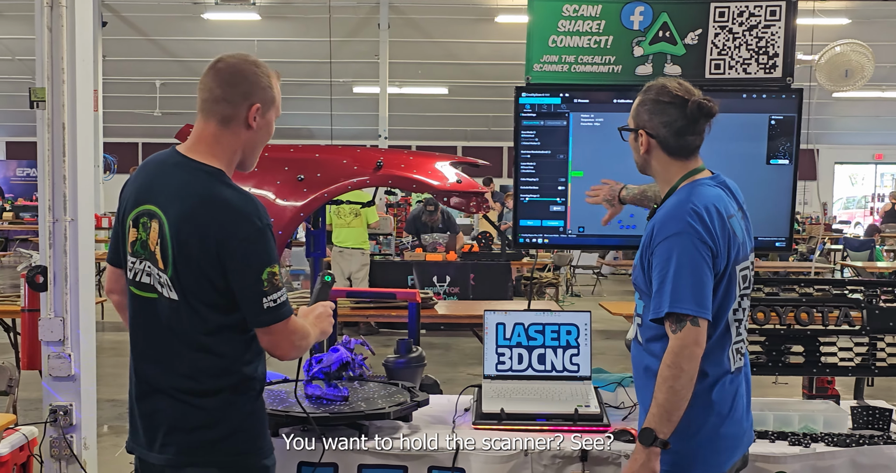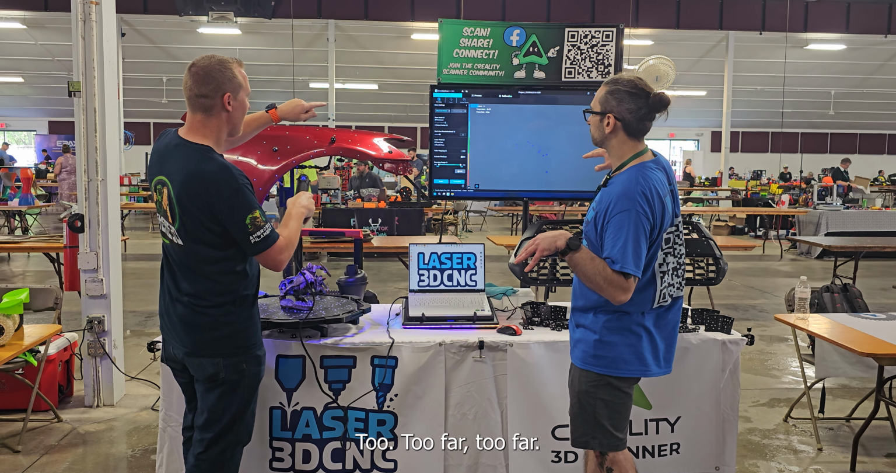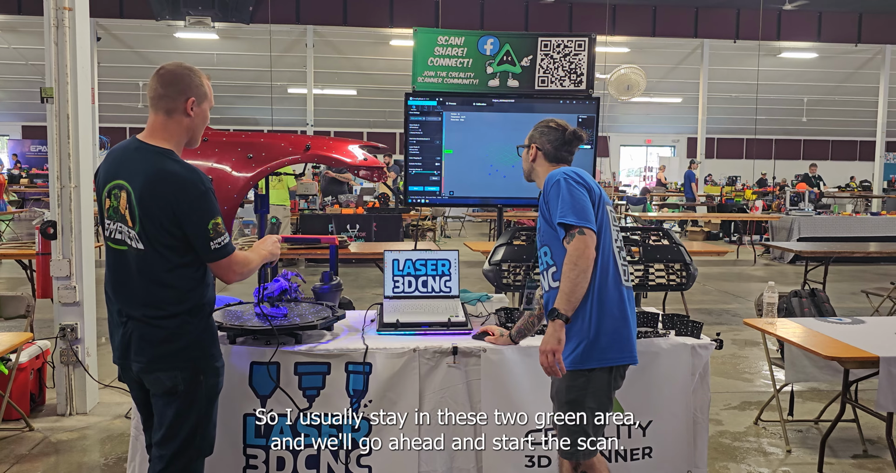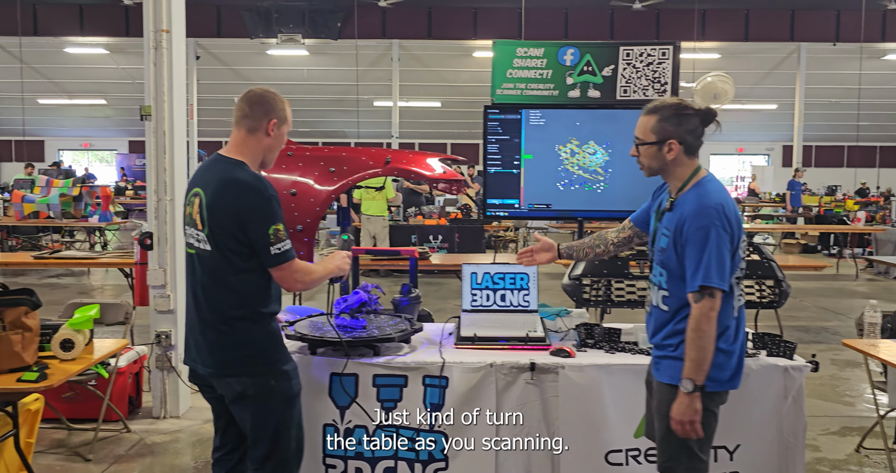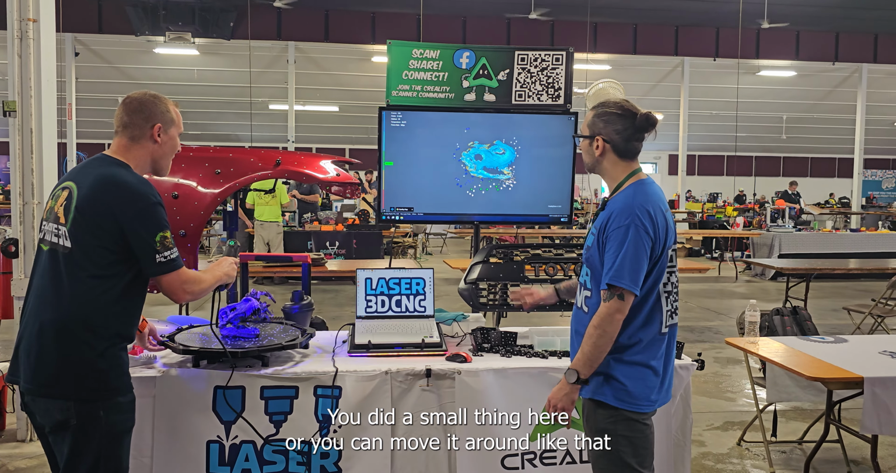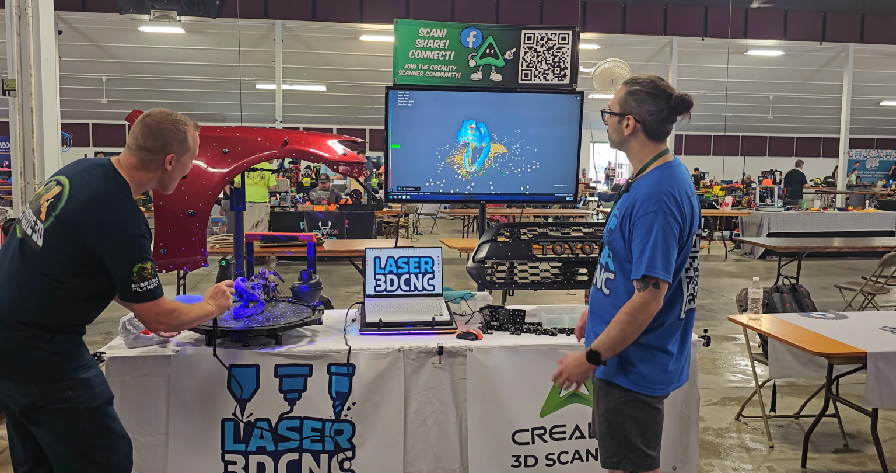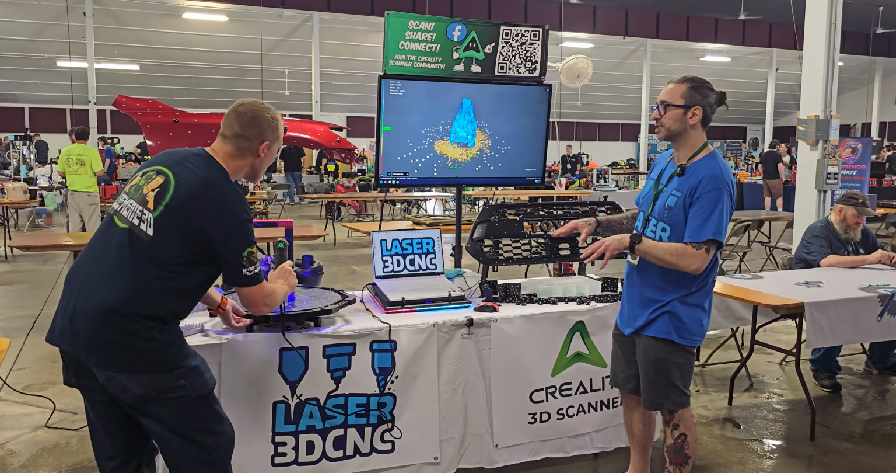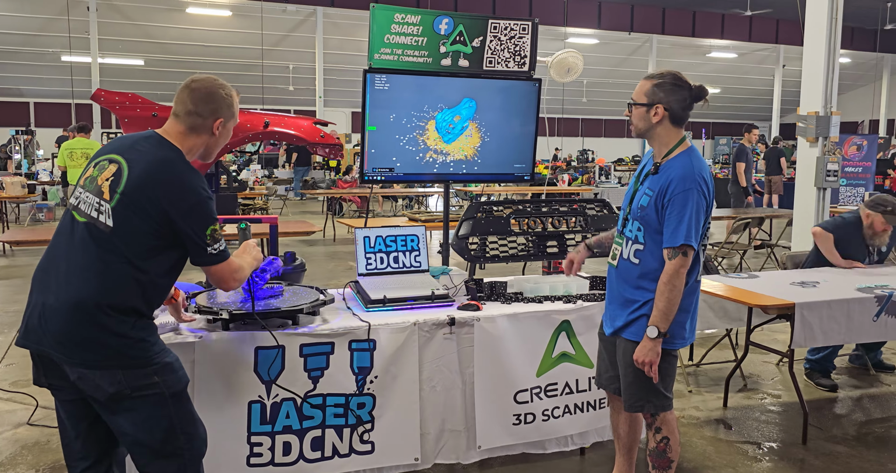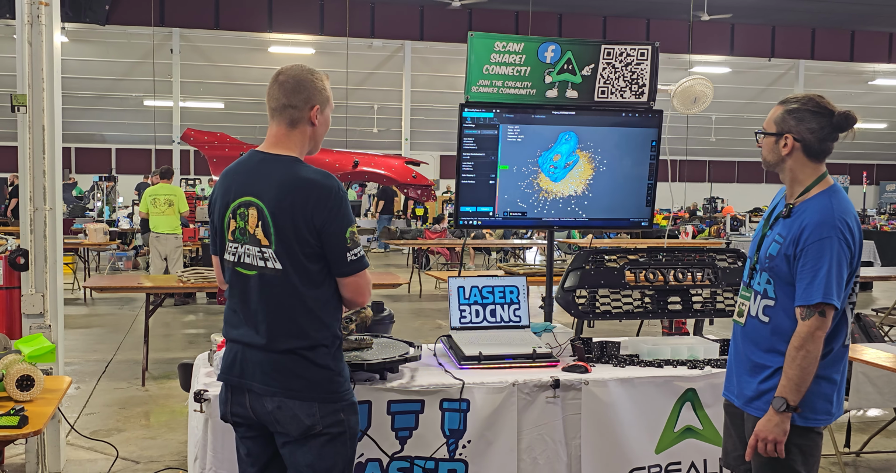How far away do you want to hold the scanner? So you have optimal, good, too far. Yeah, too far. Okay. So I usually stay in the green area. And we'll go ahead and start the scan. Just kind of turn the table as you're scanning. You can move it around like that if you want. But that looks pretty good. Yeah. So press the button on top. Right here? Yep. There's the scan.